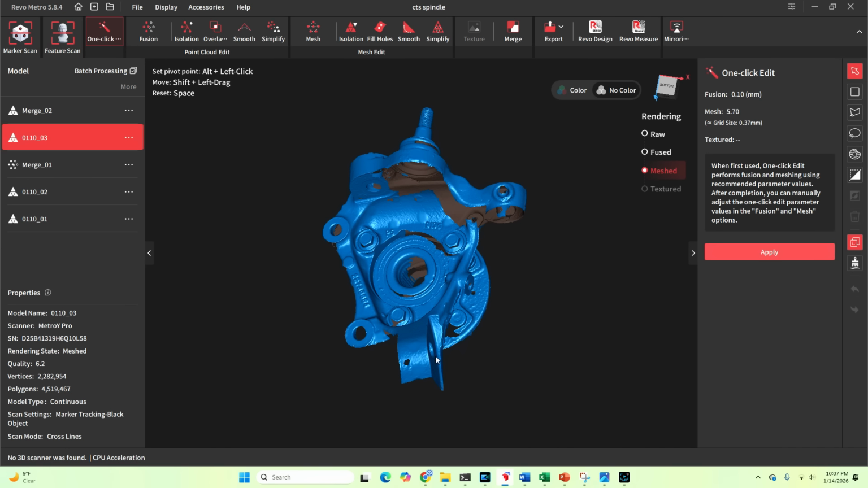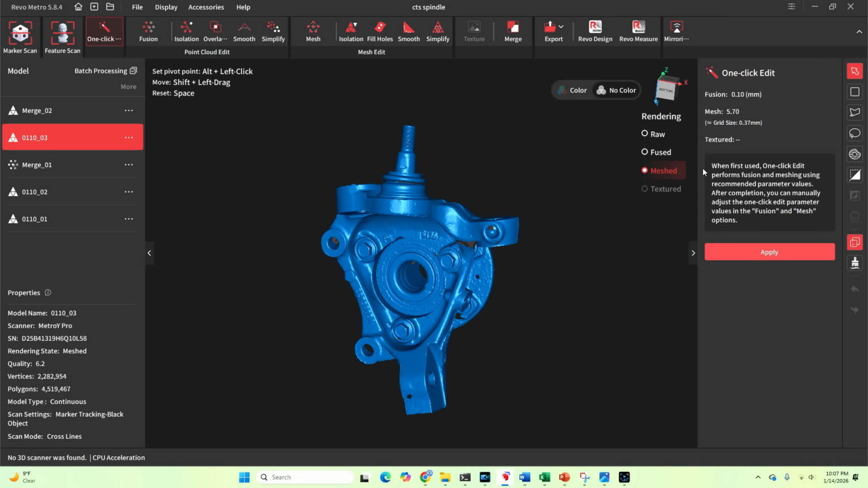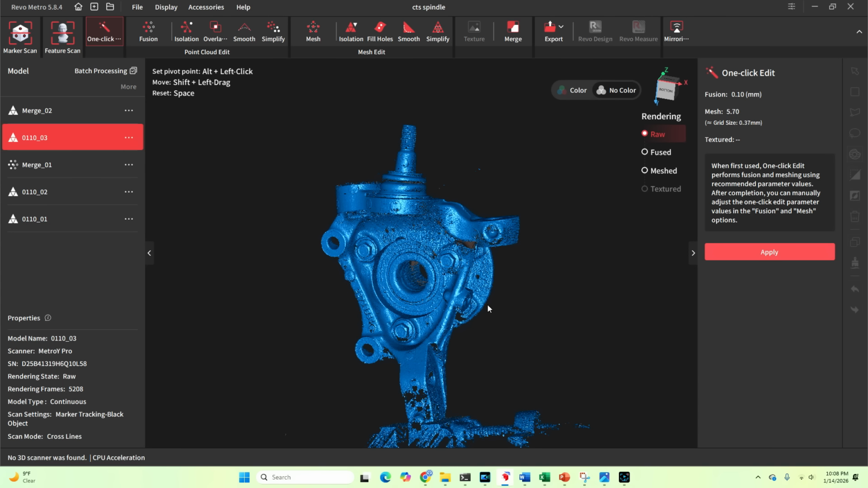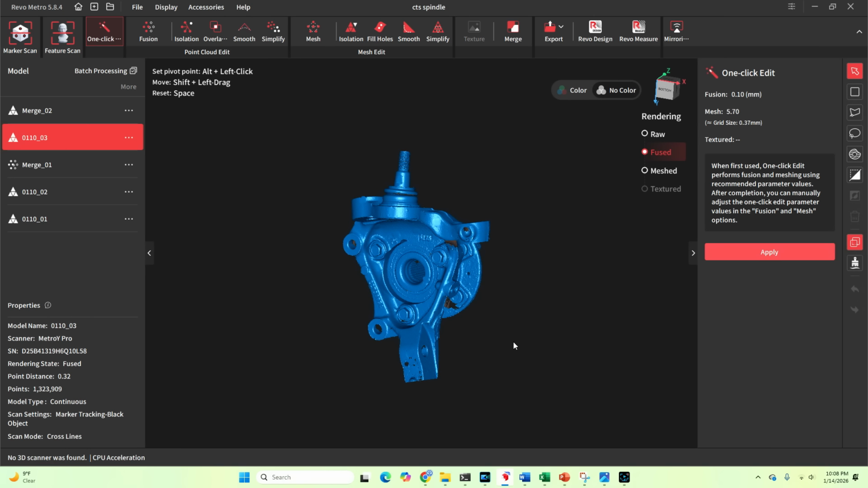You can see how I chopped it off here. I got the bottom and most of the back. And these are all the meshed versions here. So if you look at the raw, here's the raw point cloud. And you can see I cut this stuff away in the fused version to get rid of it.